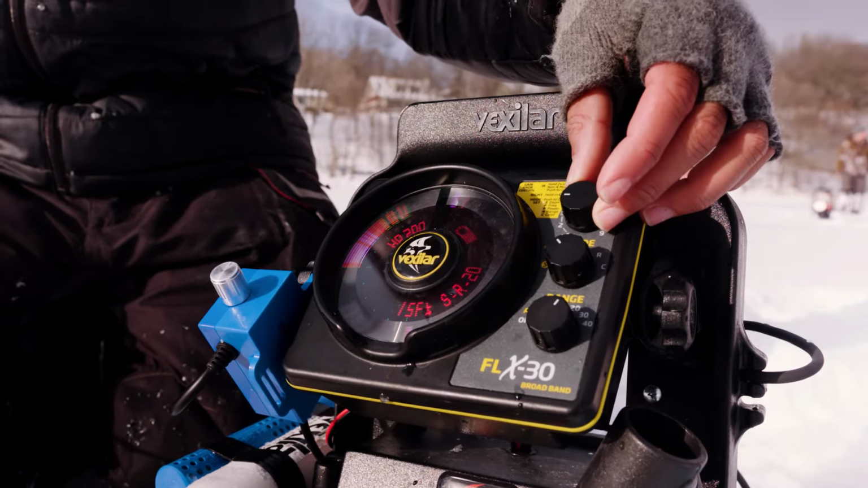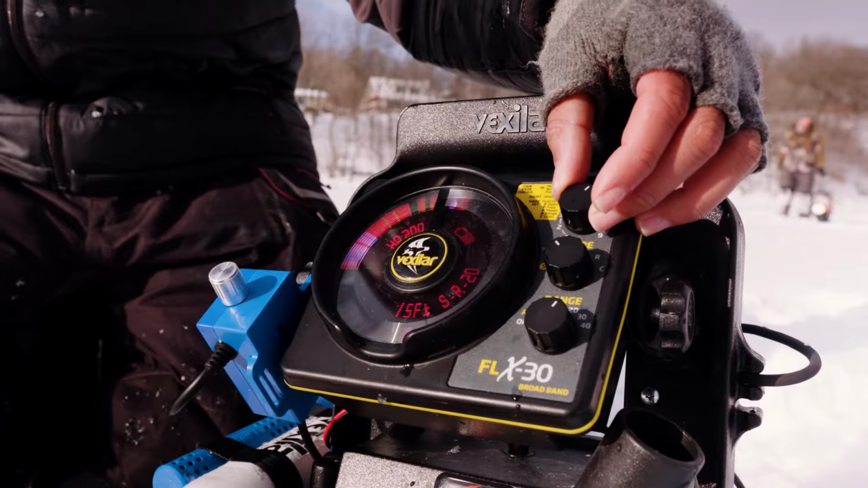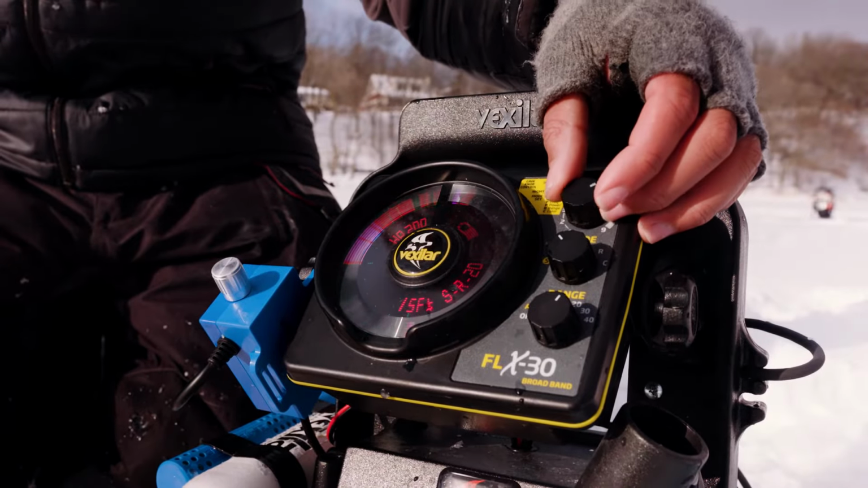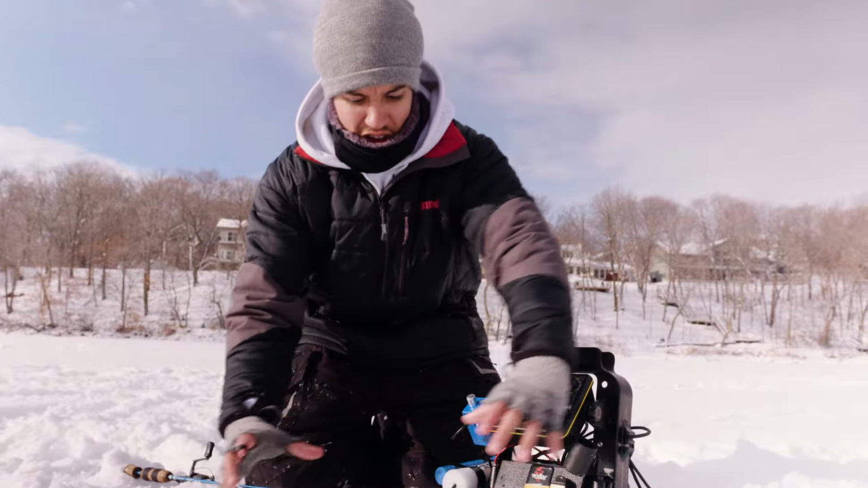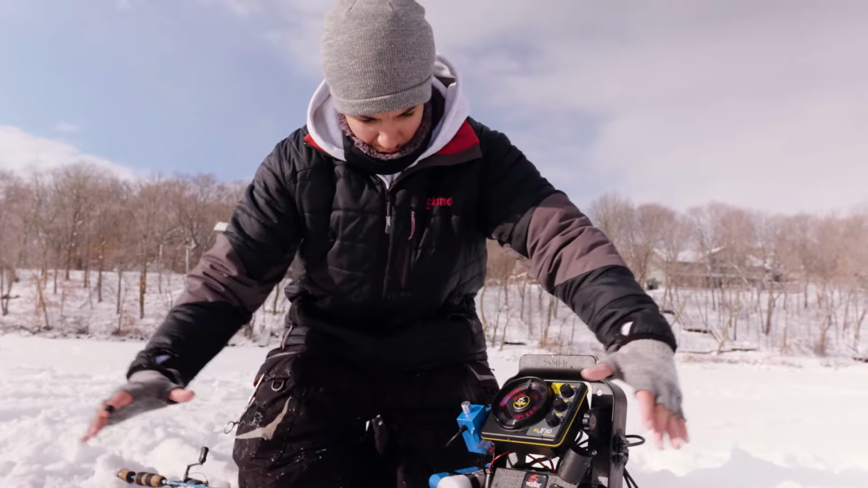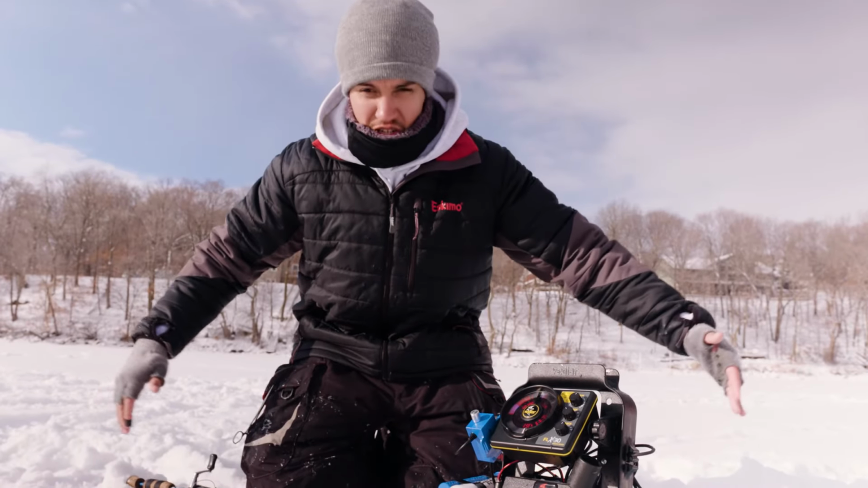But if I were to start bumping it up, you see my lure there just keeps growing bigger, thicker, and thicker. And see we're picking up more interference, a little clutter in the water. The higher you turn this dial, your sonar cone, you think of it as a blob. You start fairly small, but as you turn it up, it just spans wider and wider and wider, covering a larger swath of water for you. You're going to see more.